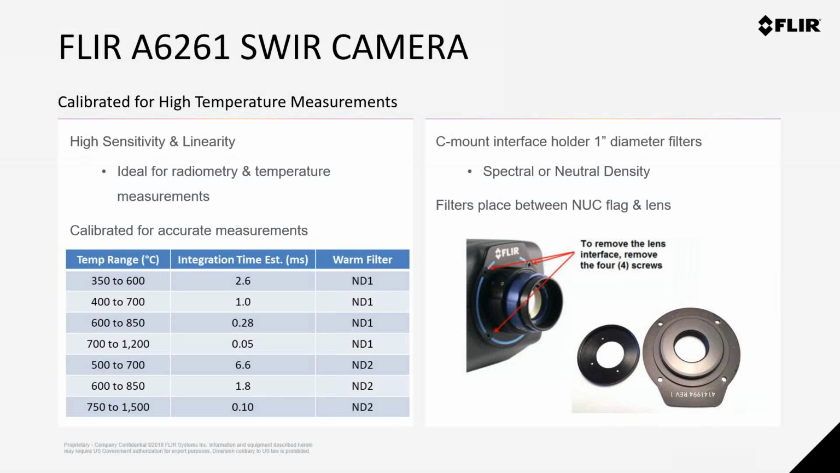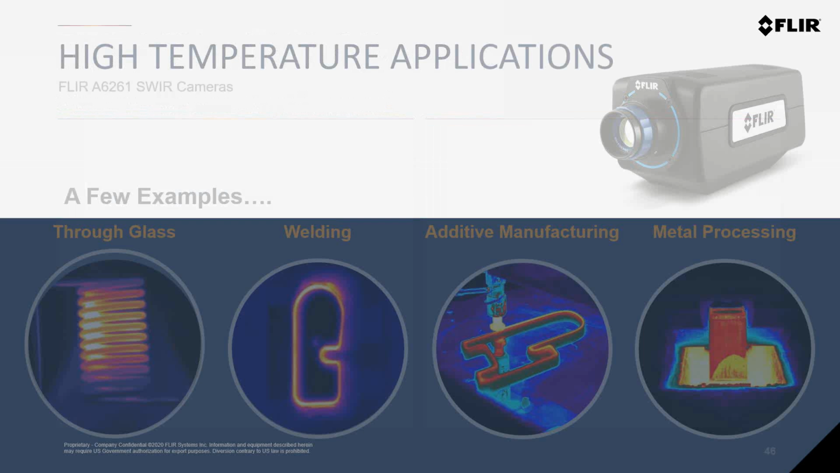Switching between different warm filters or not using a filter at all simply requires, since it doesn't have the internal filter wheel as in the other A-series cameras, the user to just remove the C-mount lens interface that's held in place by 4 simple screws. So it's pretty easy to switch between the neutral density filters on the camera.